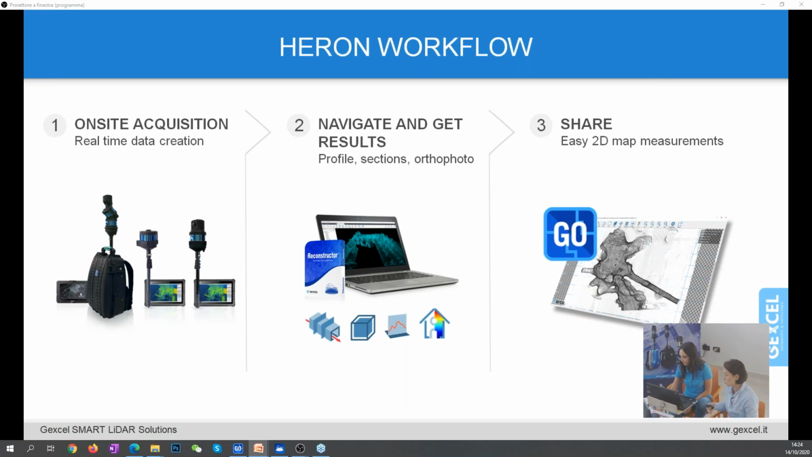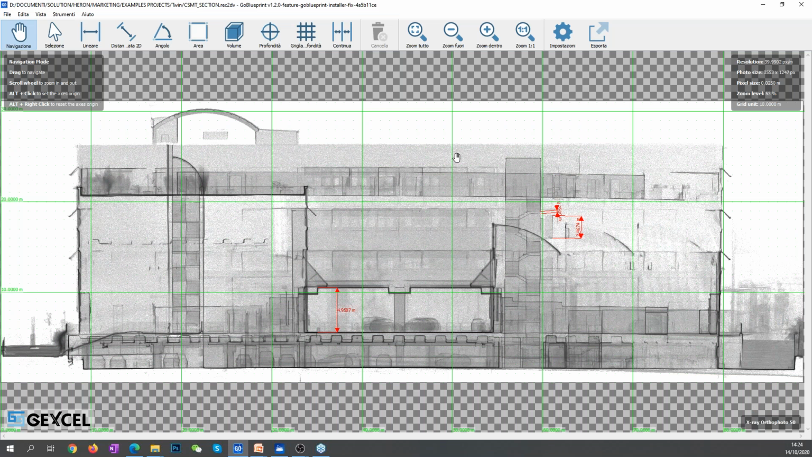And so if you want also to investigate some altitude, you can do that. Of course, this is not all, because this orthophoto viewer that we have just seen in Reconstructor can also be used to share your final data. Let me do one thing.